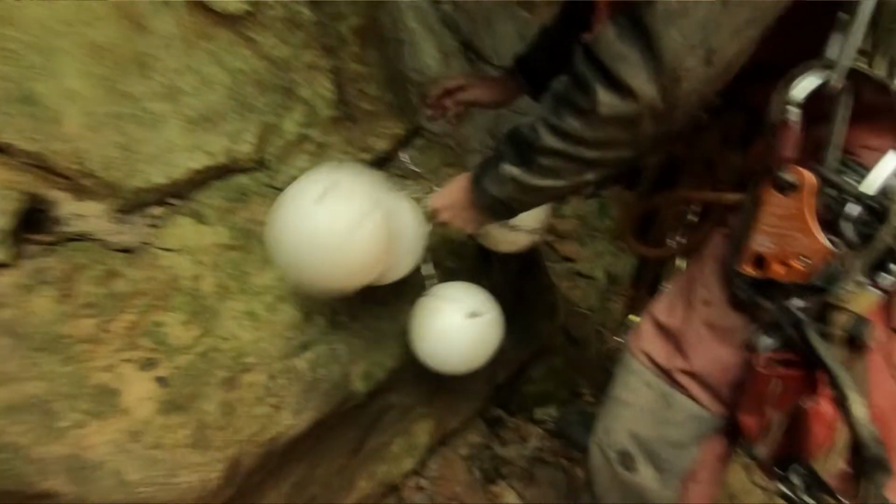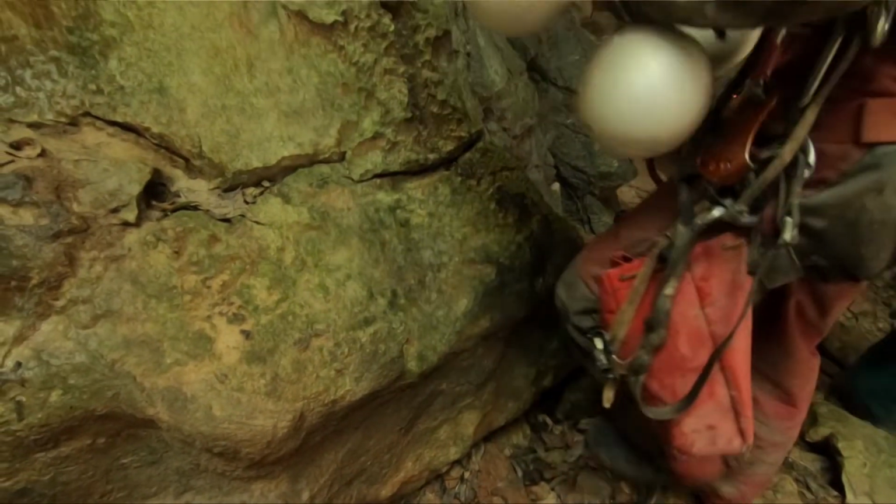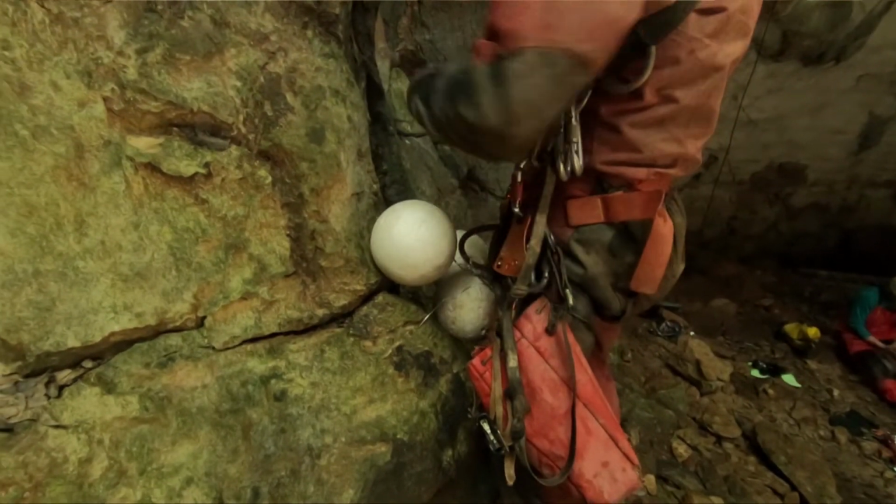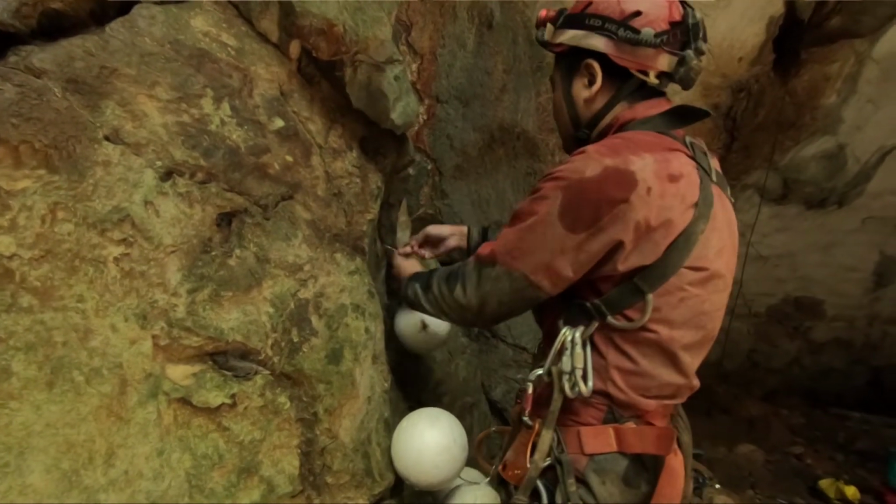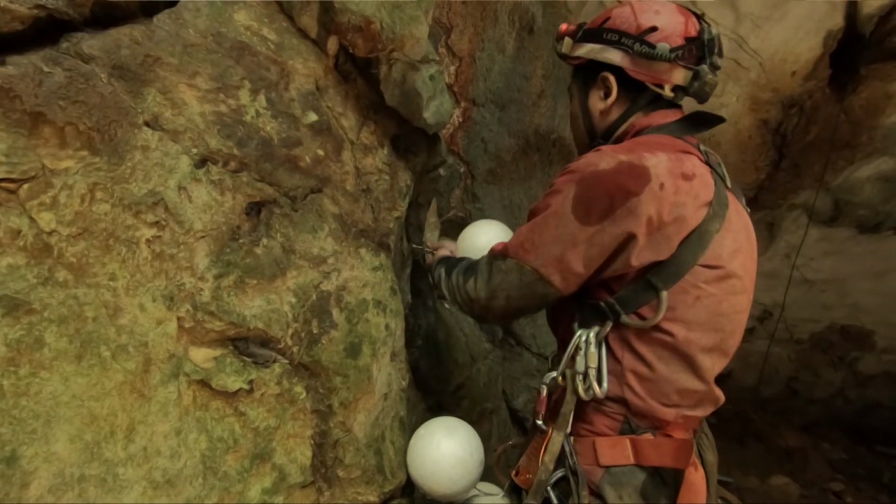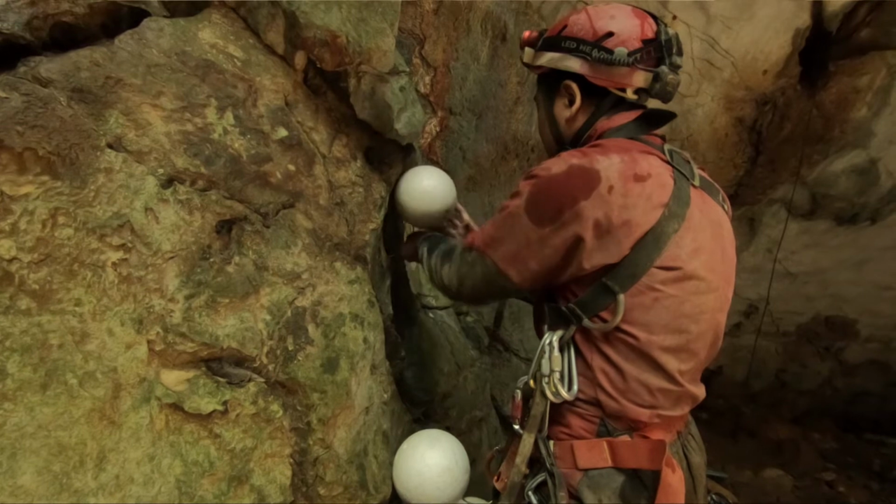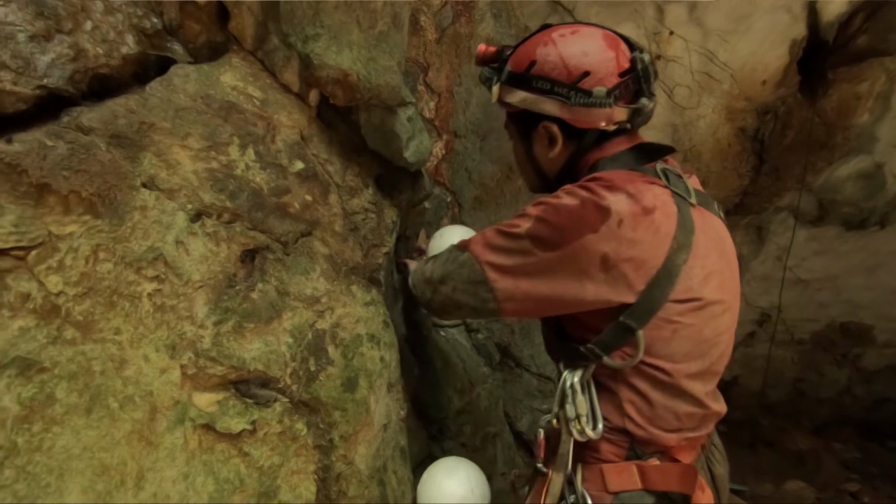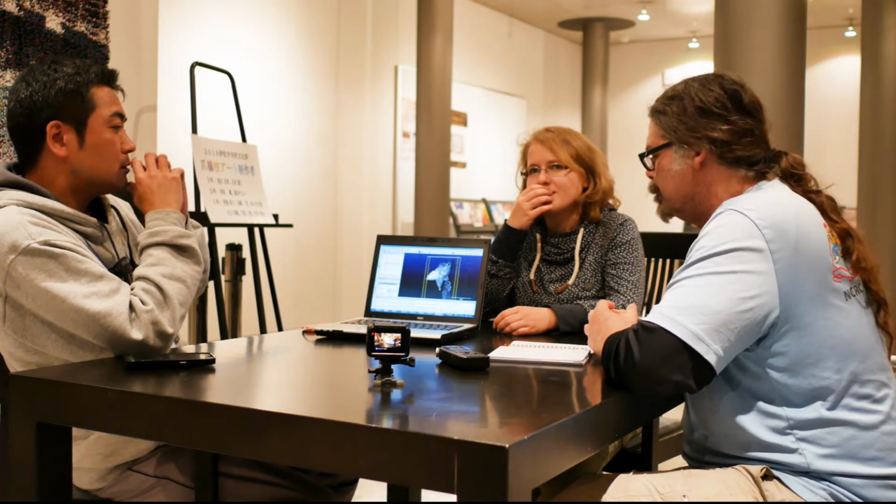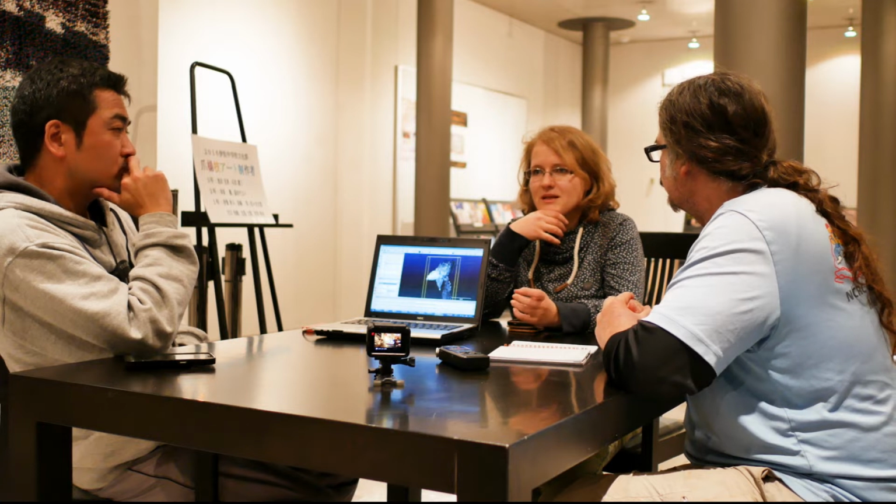Yes, of course it's better if the balls are of the same size, but in fact it doesn't matter what you use.